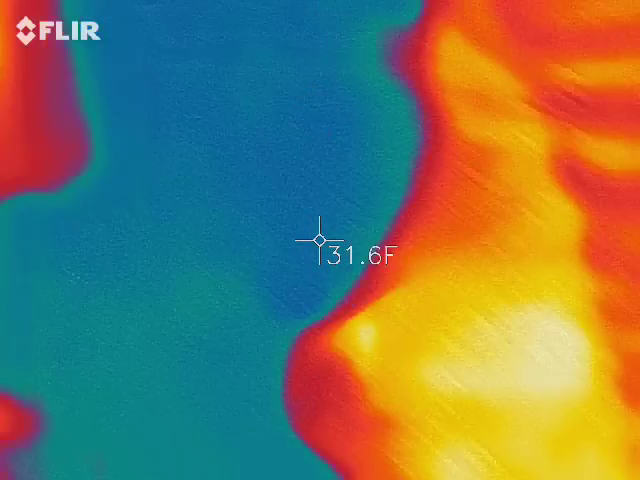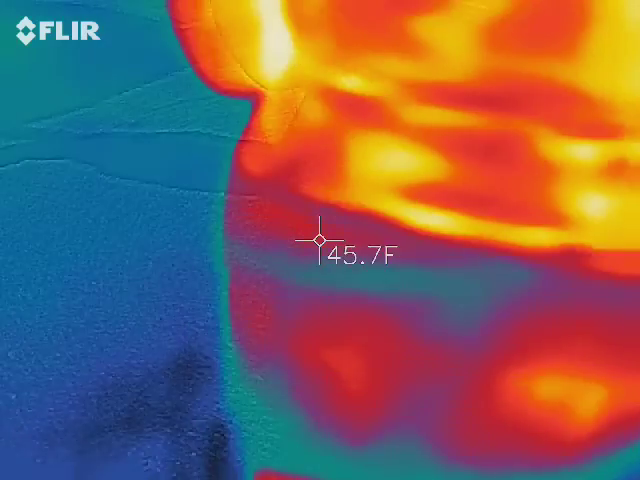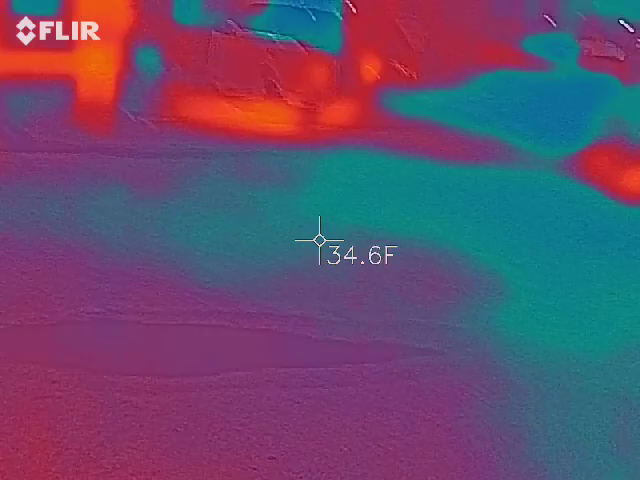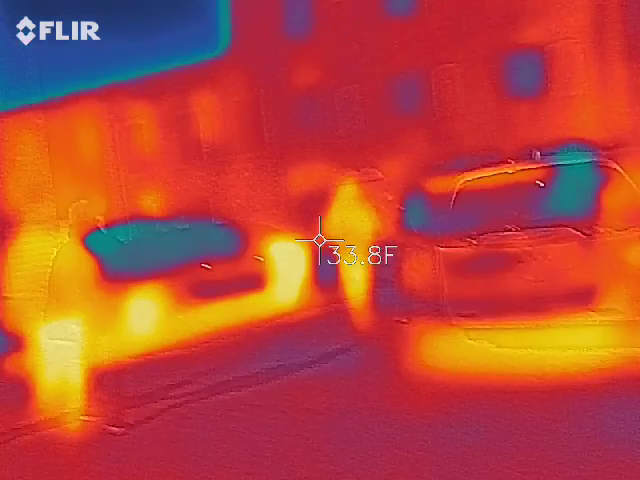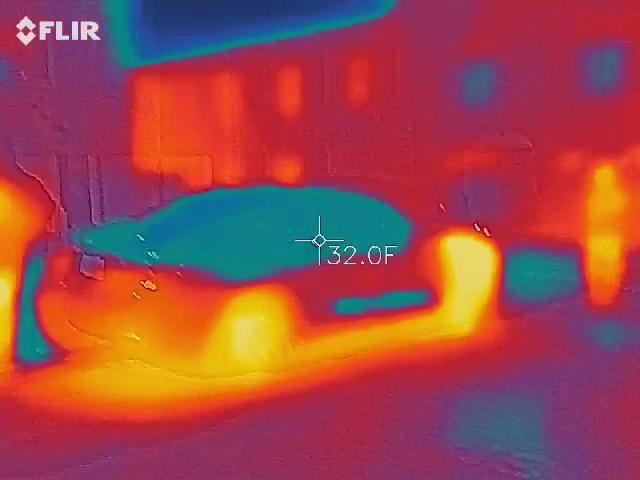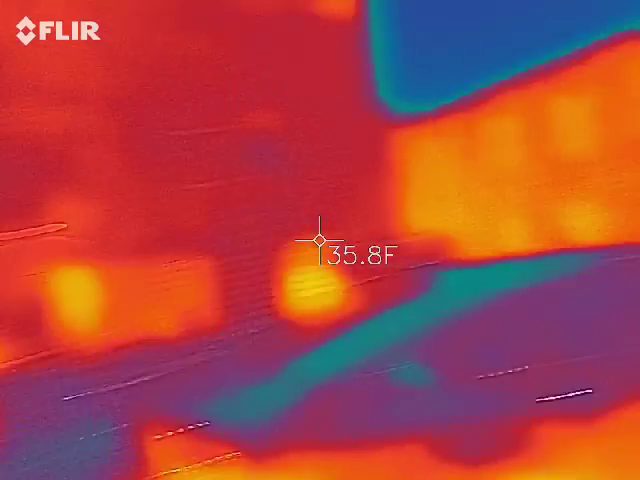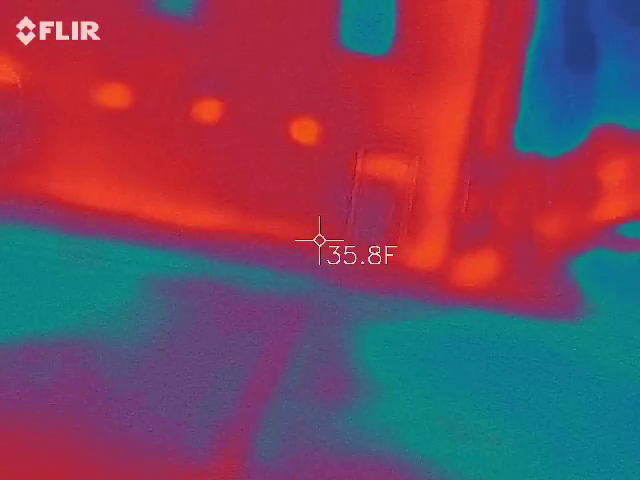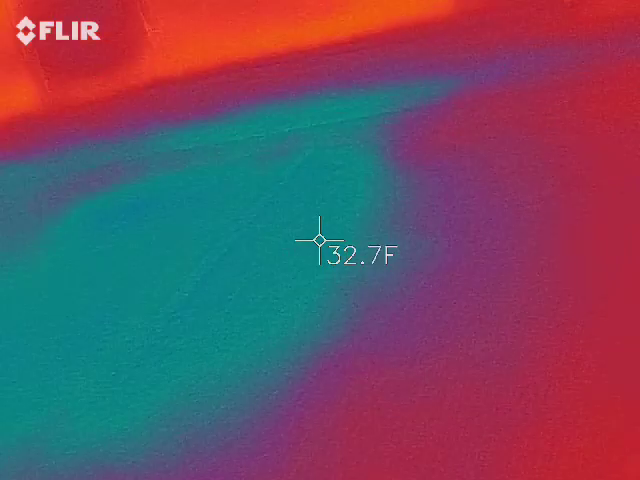You okay? I got you. The divot right there.